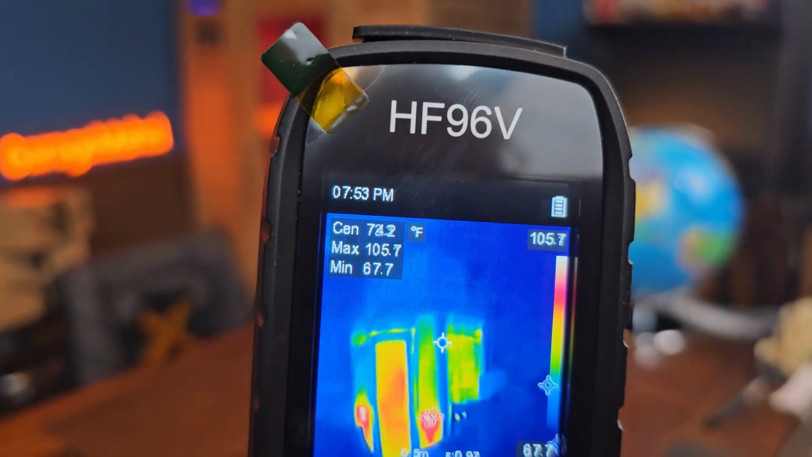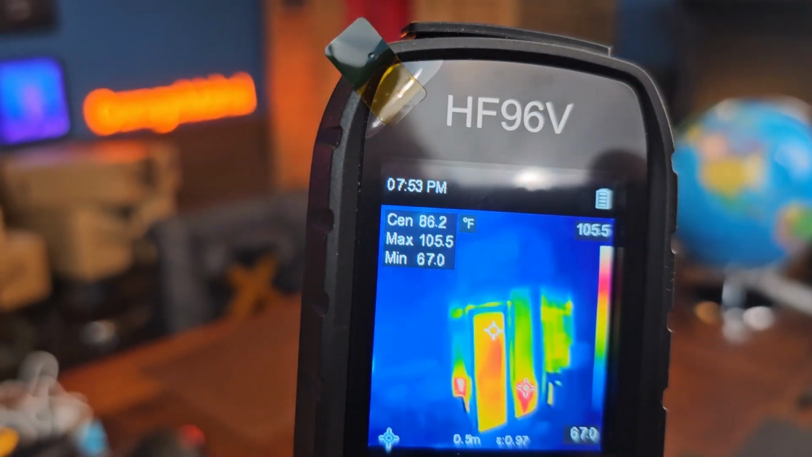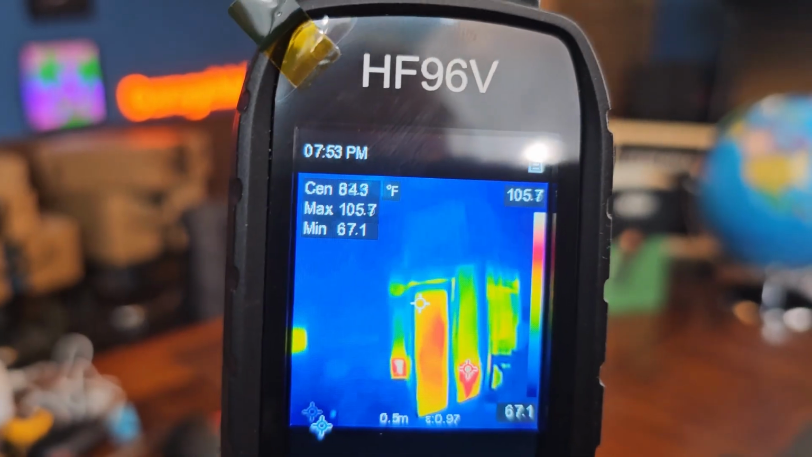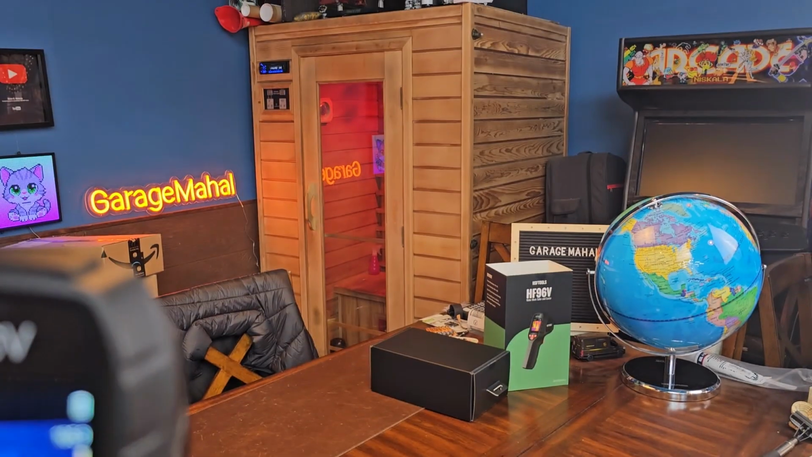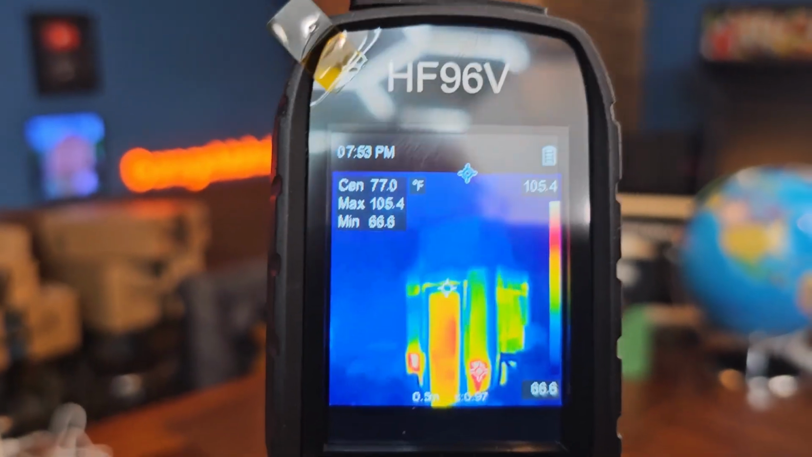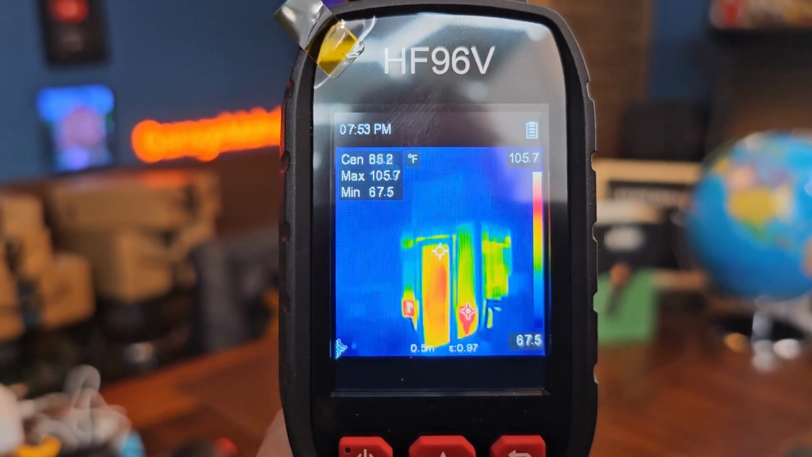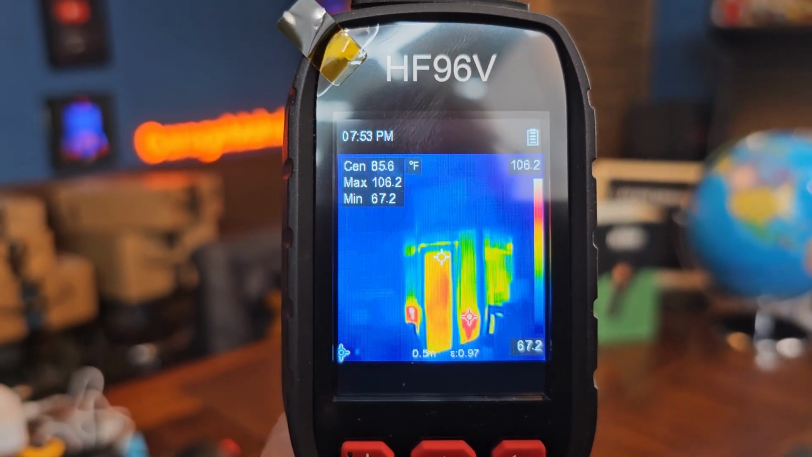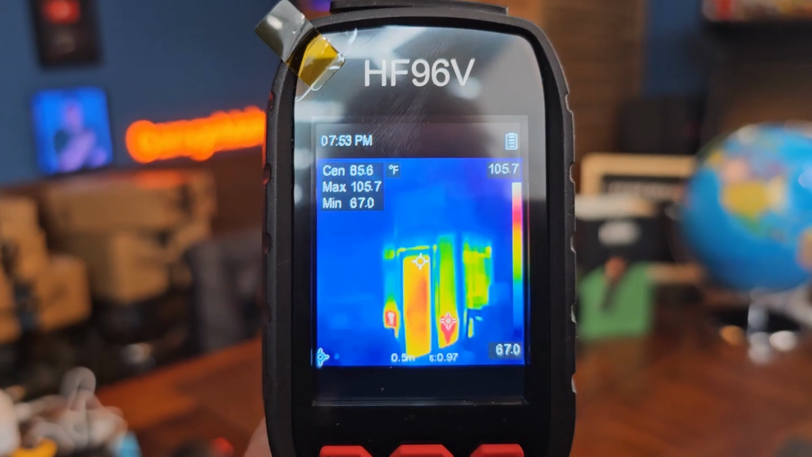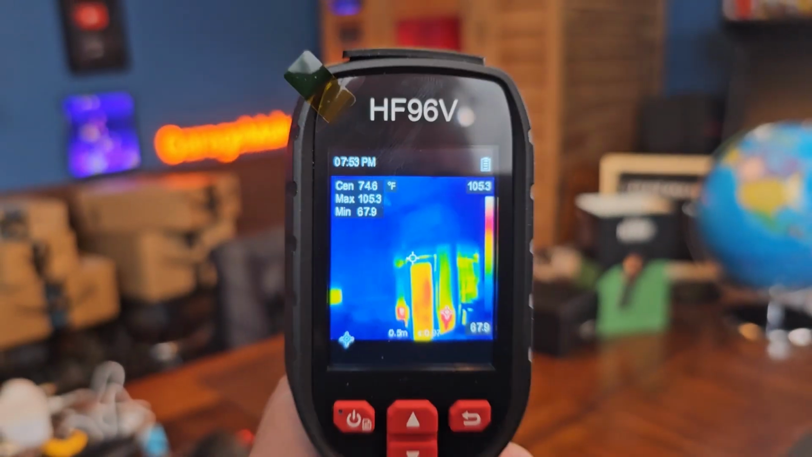And then you can almost see how the heat is leaking out, like it's almost like smoke looking through the thermal imager. And then again, back to that, and then back in here again. So very cool. And you can see how the temperature right now maxed out at like 106. But very cool, very awesome.